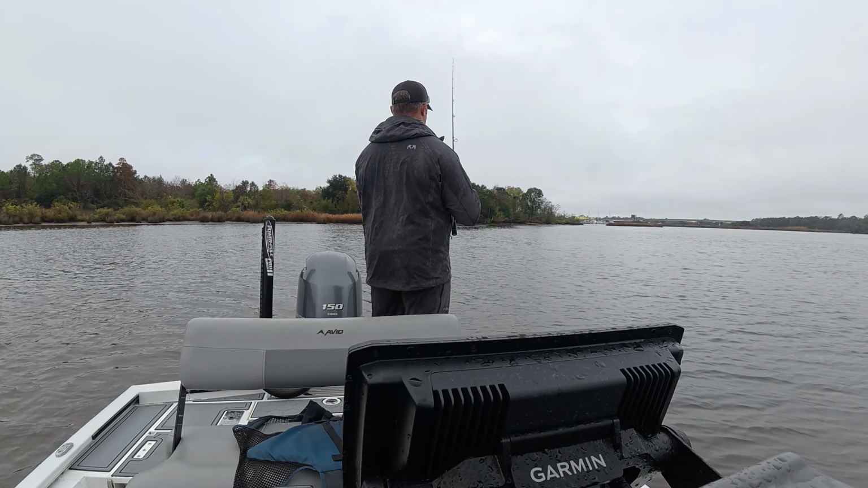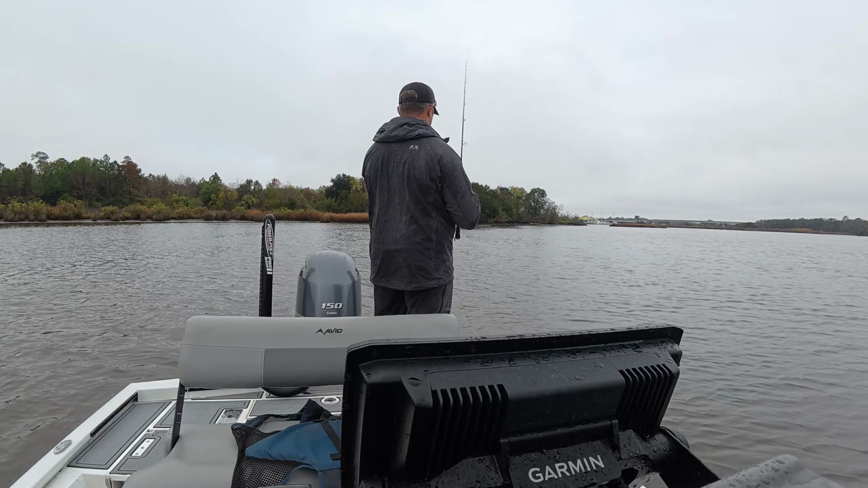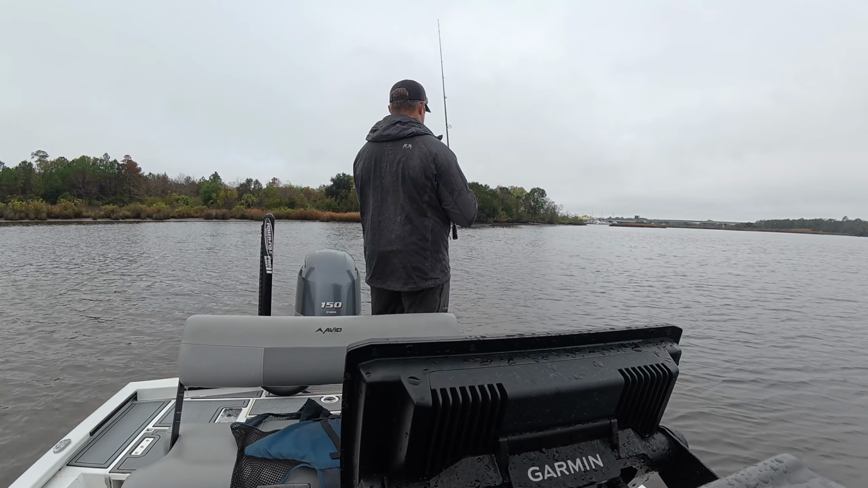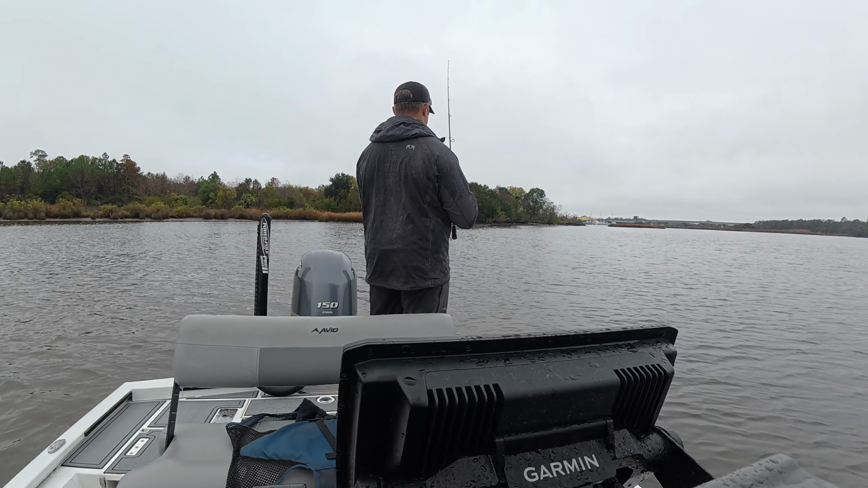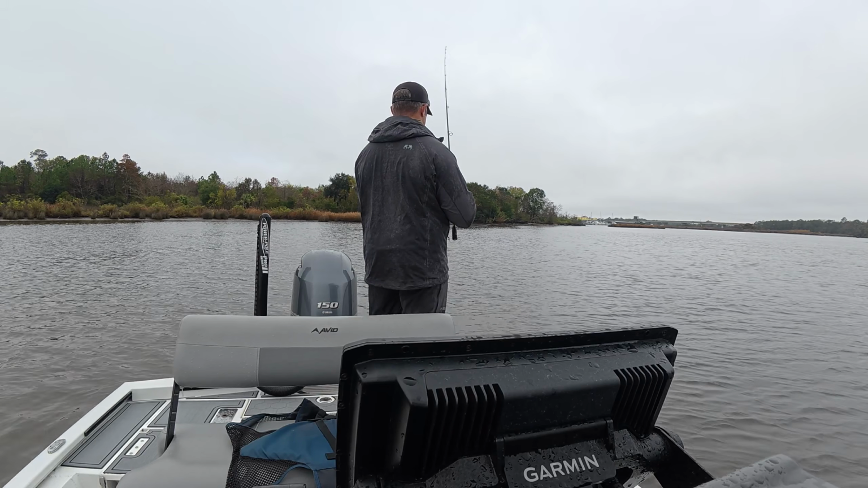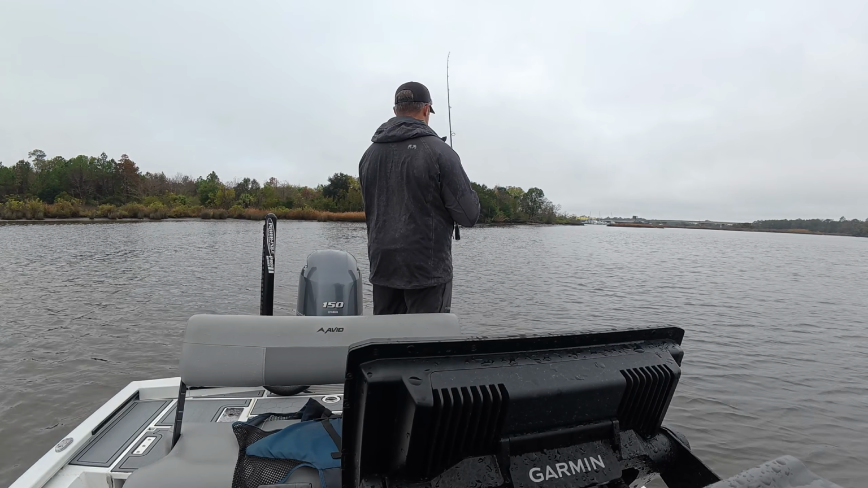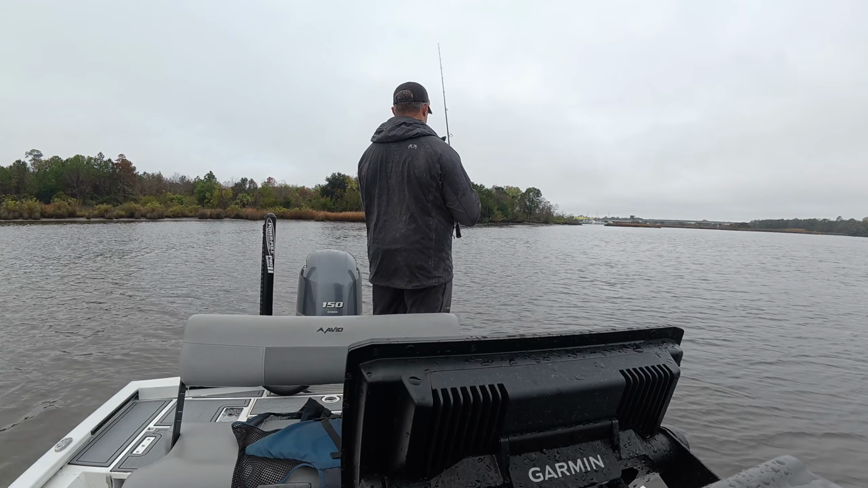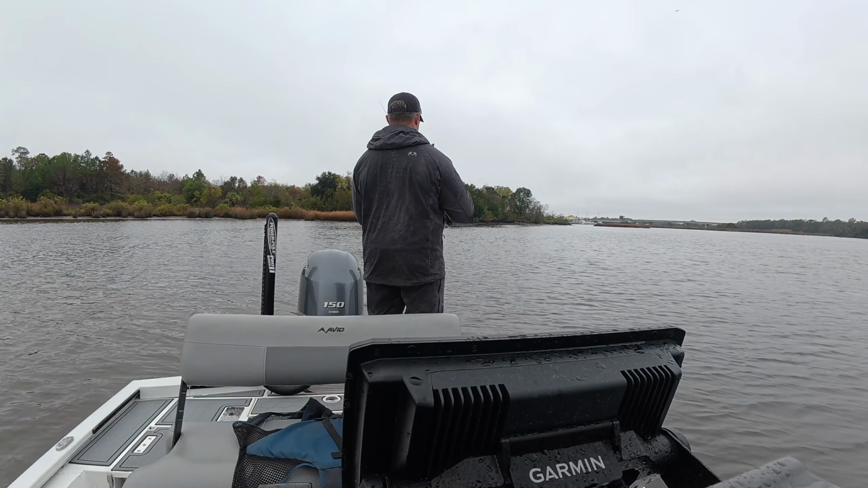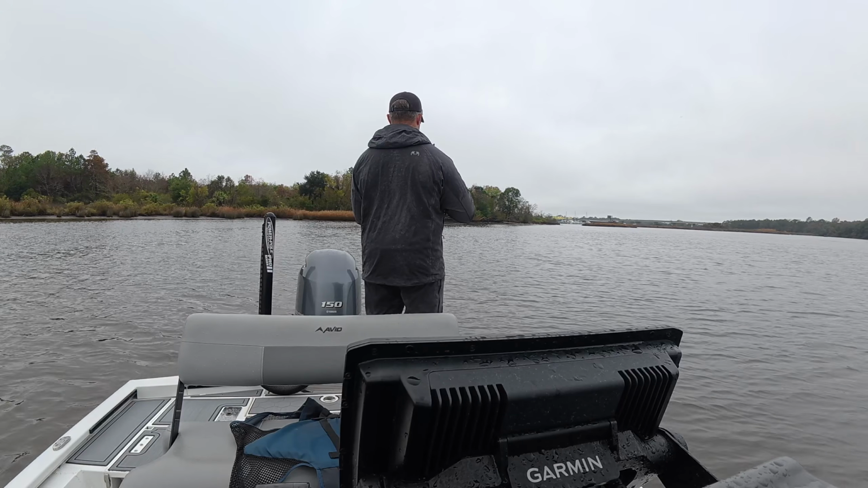So the idea now is just to kind of slowly shake this in front of them. I have a pretty good idea where the school is. I've marked them on my sonar. I'm casting up current, so I'm bringing the bait back with the current through the school. Now, just because you sit a bait in front of them doesn't mean they're always going to eat. Sometimes you got to elicit a strike. That may be what's going on, in which case, I got some other things I can do to try to get the reaction bite, reaction strike.